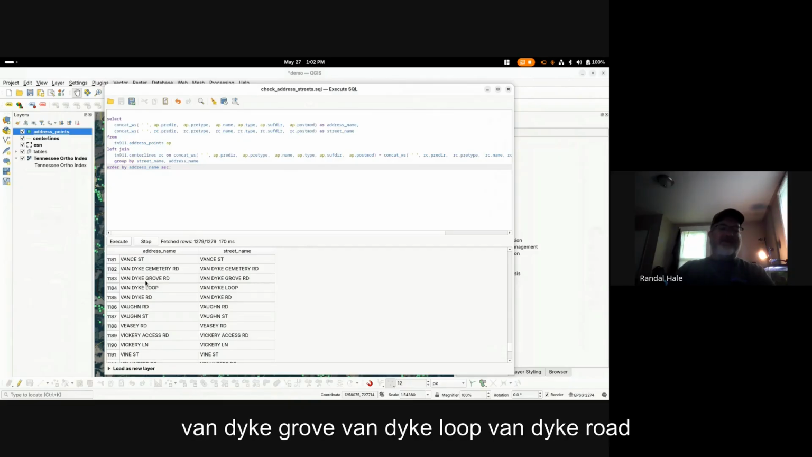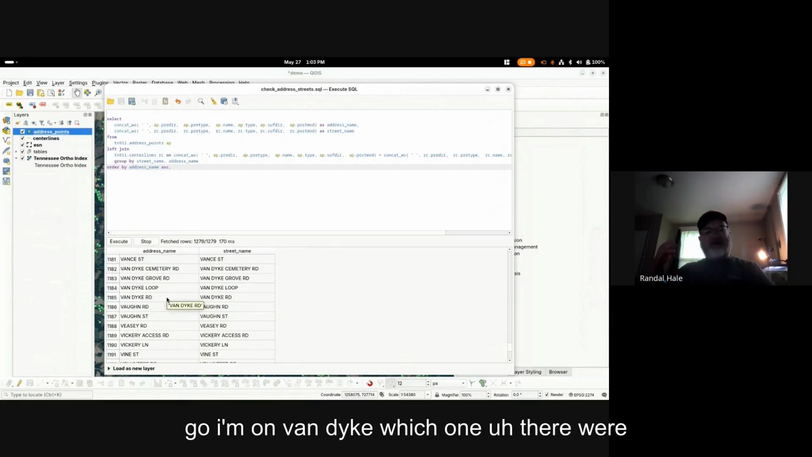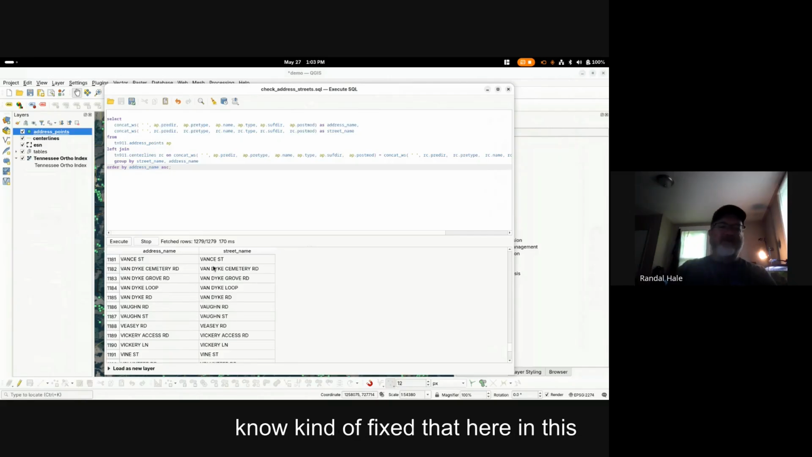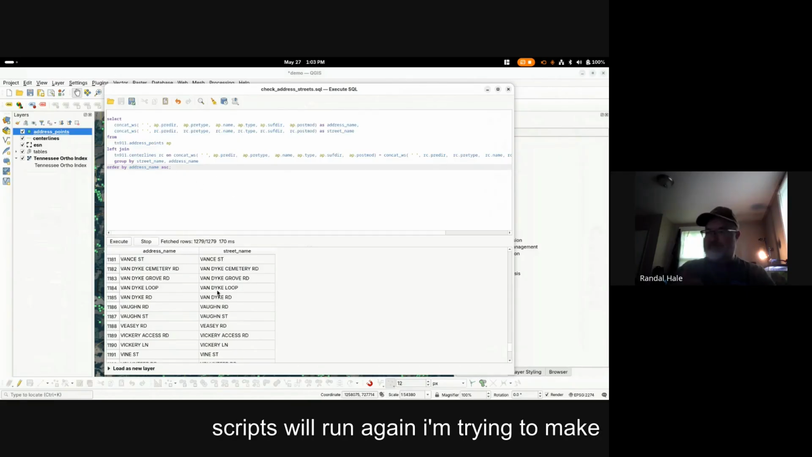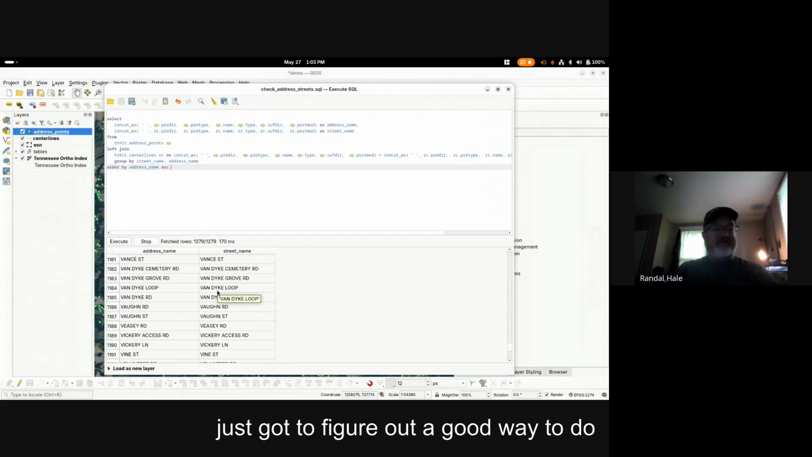Van Dyke Cemetery, Van Dyke Grove, Van Dyke Loop, Van Dyke Road. In Hamilton, they went through and tried to remove that. So you can't call 911 and go, I'm on Van Dyke. Which one? There's 4 of them. They've kind of fixed that here in this county, and others not so much, but these scripts will run. Again, I'm trying to make it easier for them to run the scripts. I've just got to figure out a good way to do that.